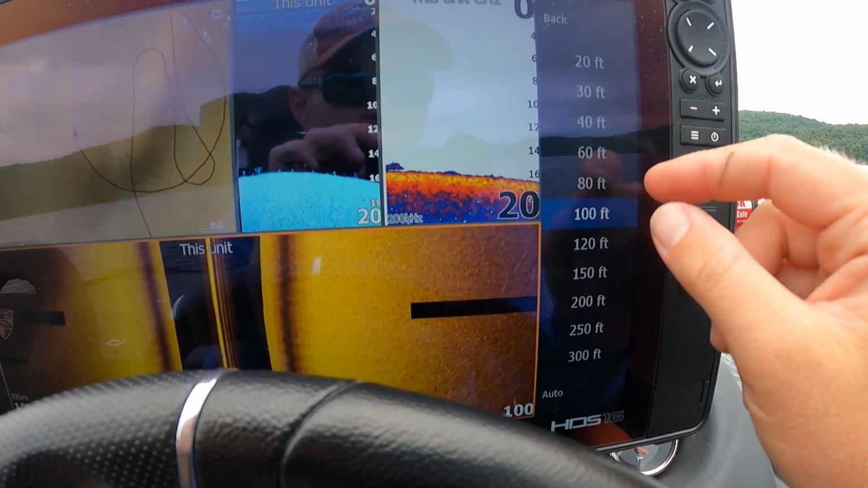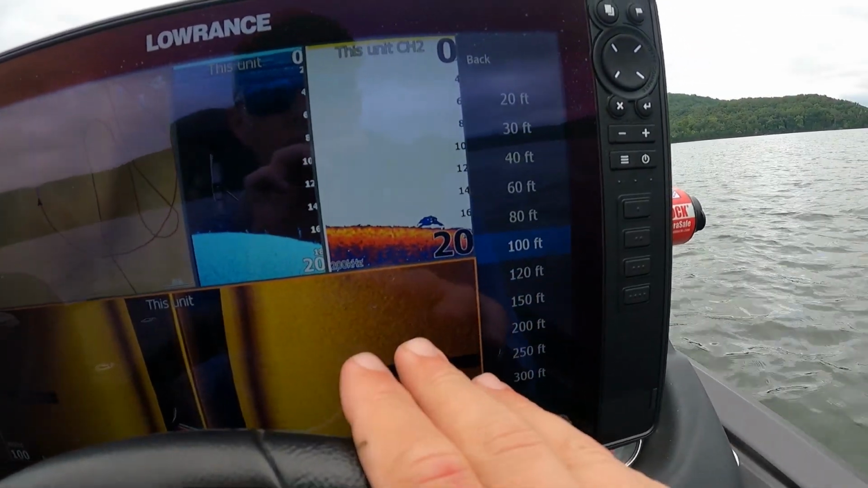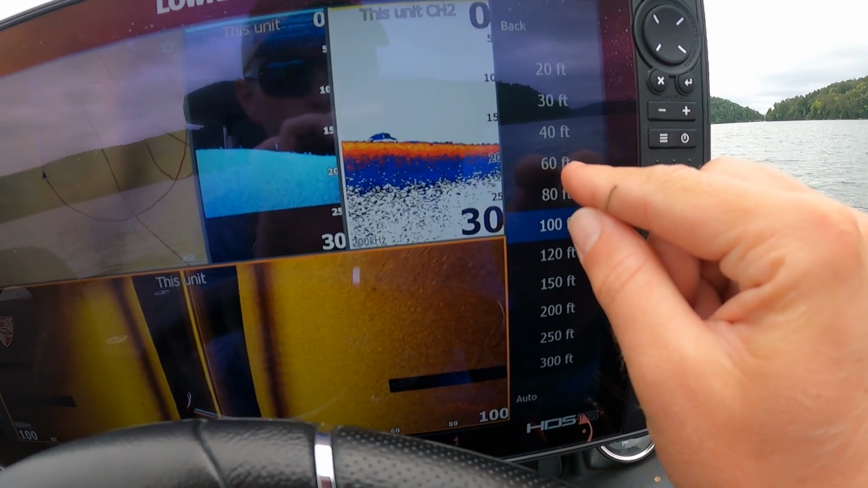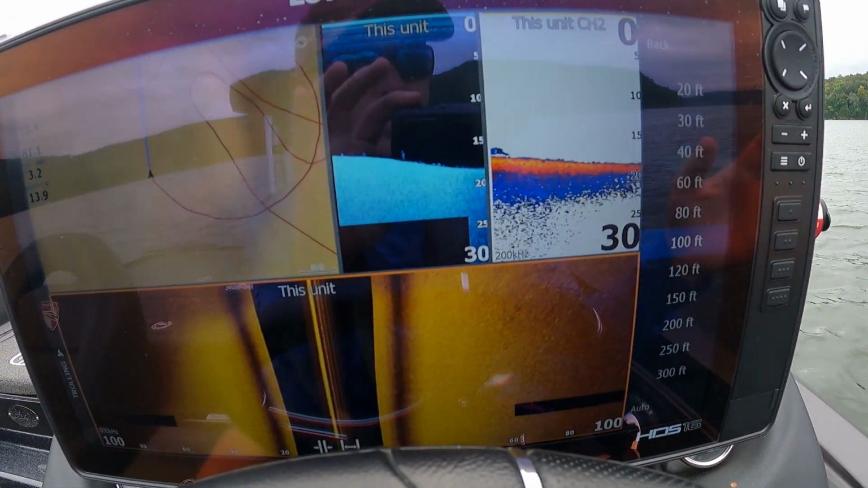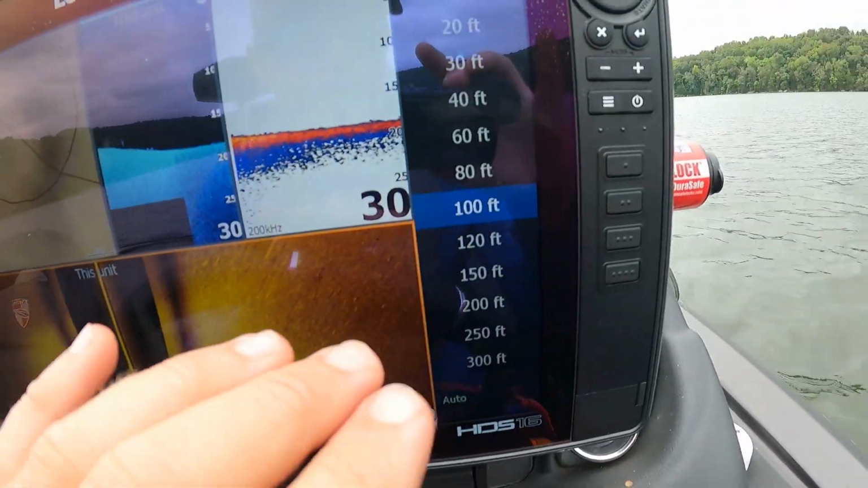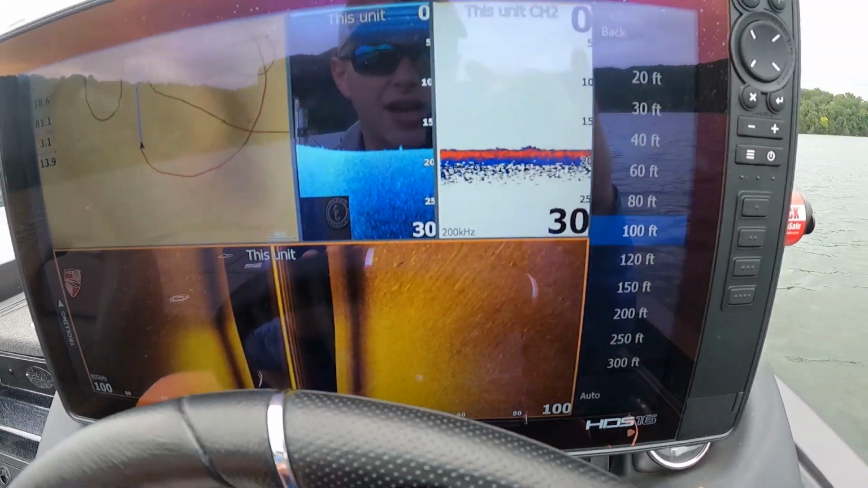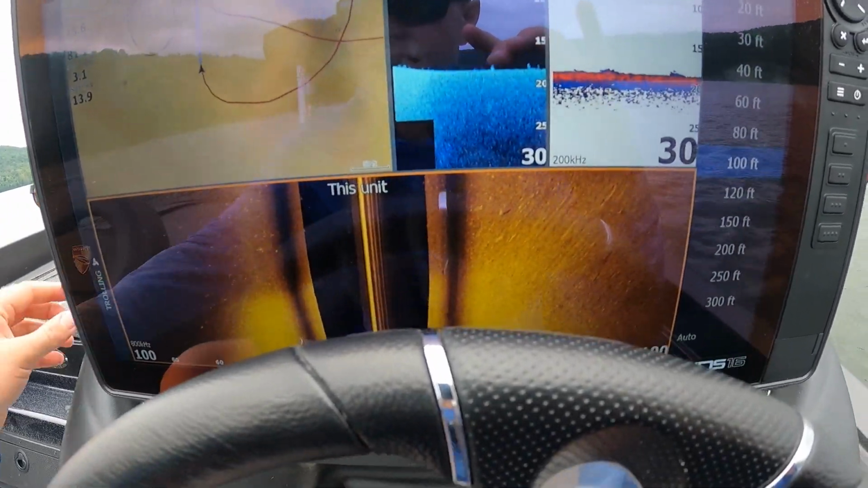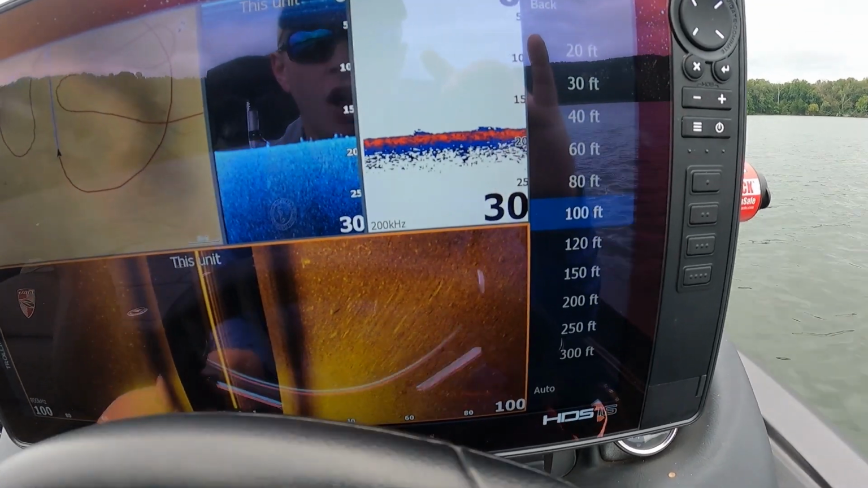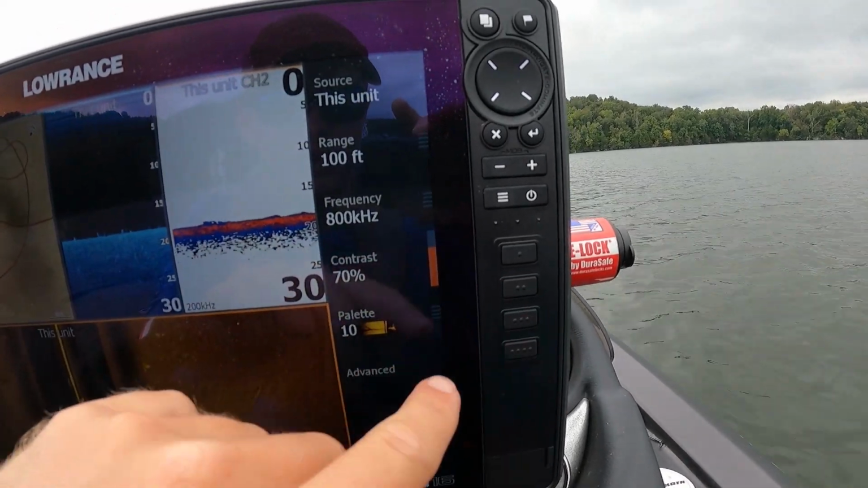The difference is the shorter distance you scan, the bigger the bass are going to look on there. So a lot of the time you'll be able to find the bass a little bit easier if you have it scanned shorter, but you're not going to be scanning as much distance. So the bass will show up bigger on the screen, but you're not covering as much distance. So once you get used to finding the fish at 100 or 80 feet, you're increasing your odds of finding them because you're scanning so much more water when you have it out to 100 feet.